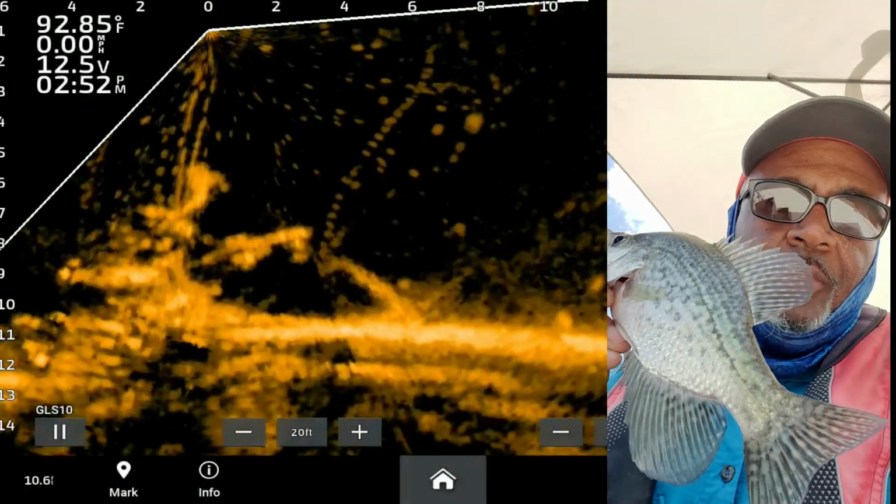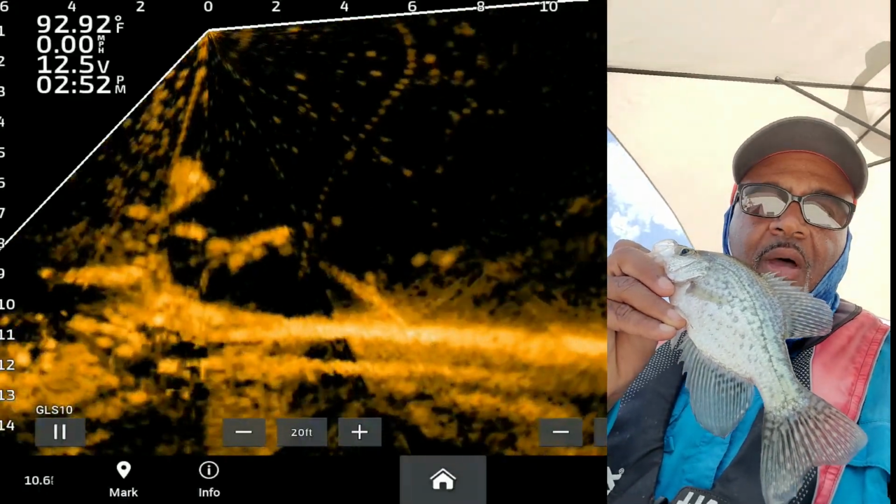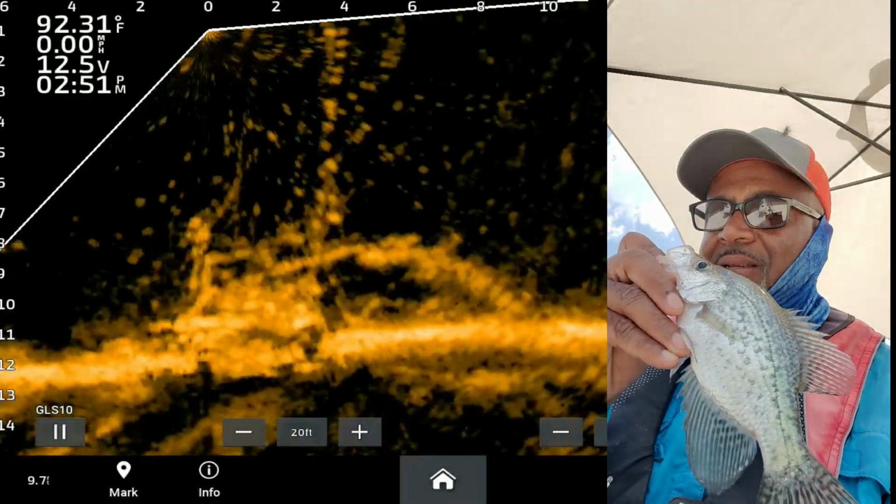Yep, just another little old bitty dude. Another little black crappie. It's a tiny one. Smallest one I've caught since I've been back out here.